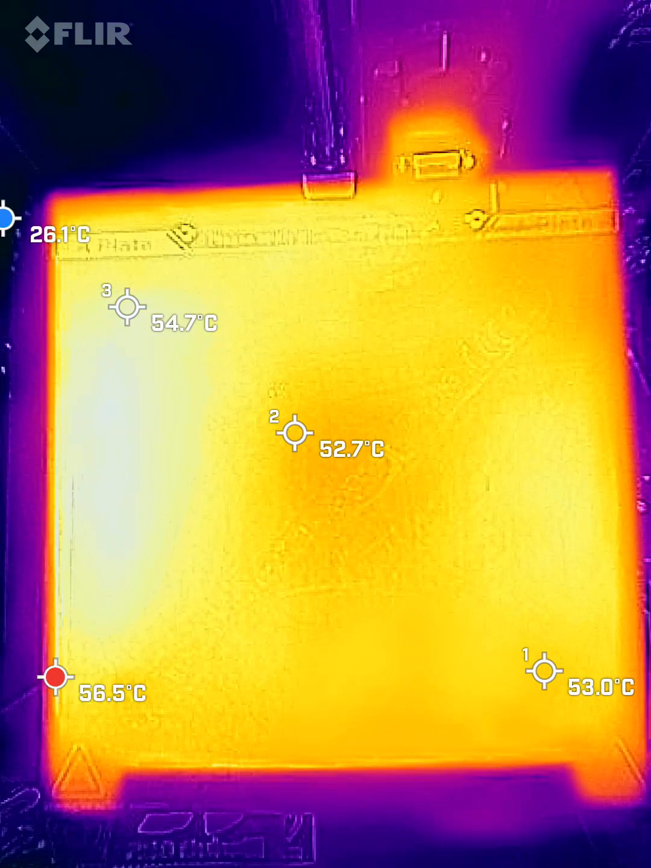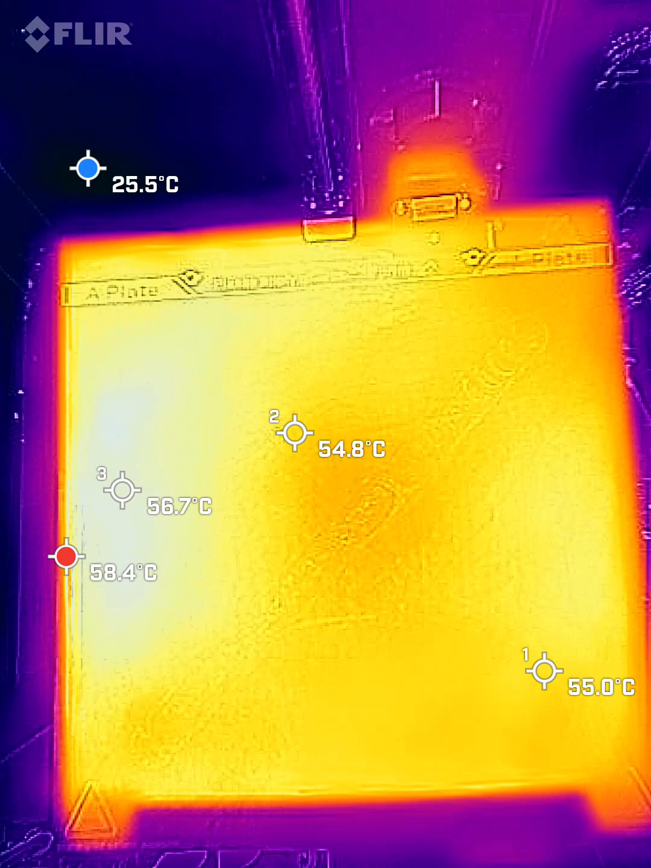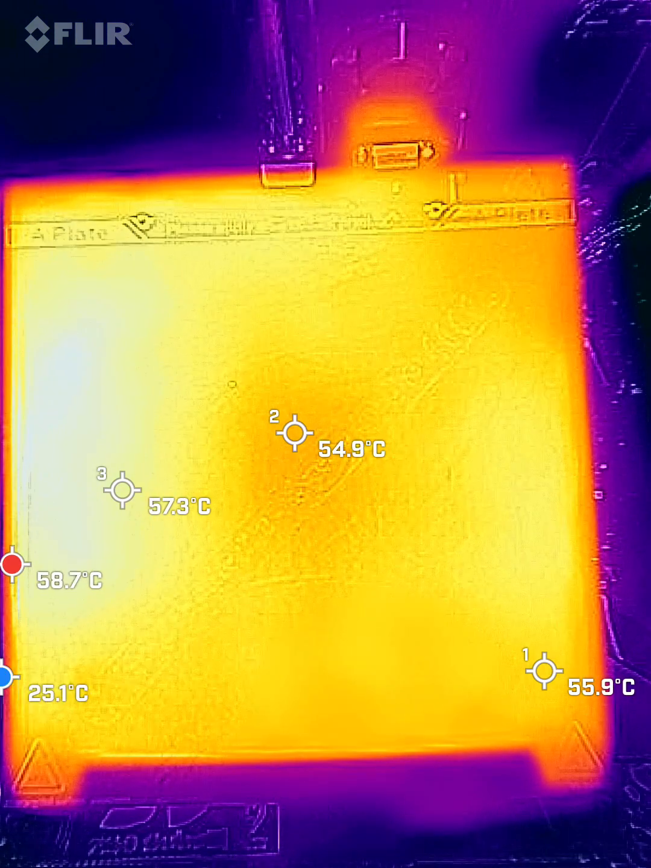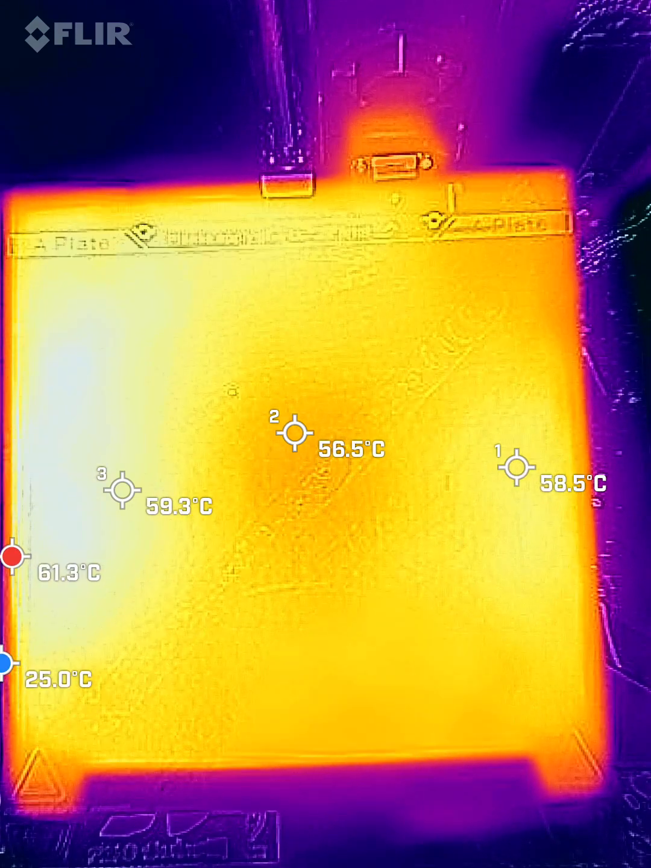That's interesting. 55, 56. Looks like it's about 2 degrees hotter on the right side. I'm sorry, on the left side. And the right side is also warmer, and cooler in the center. So that's interesting.